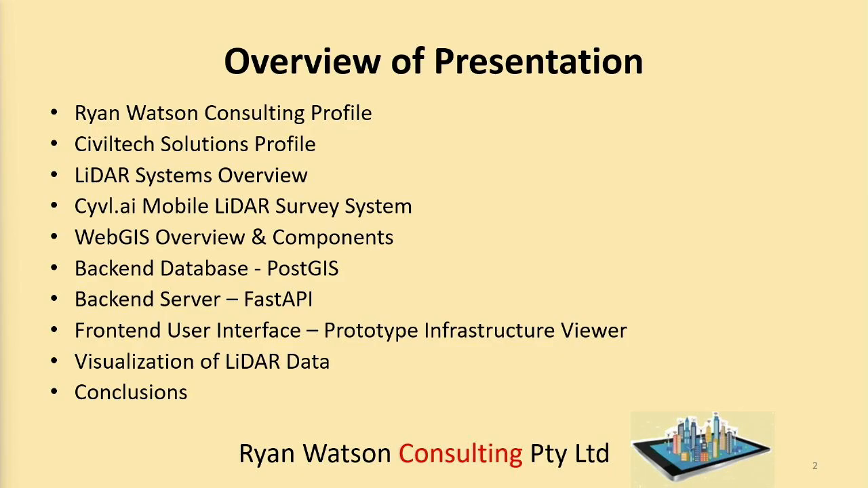The presentation will start with an overview of our company and also Civil Tech Solutions, which is our partner company. Civil Tech Solutions collects LiDAR data, and our little company is analysing it to make the information more readily available.